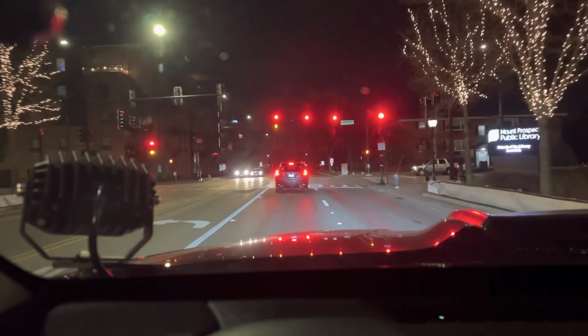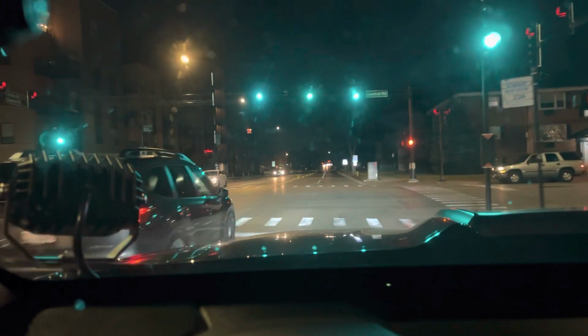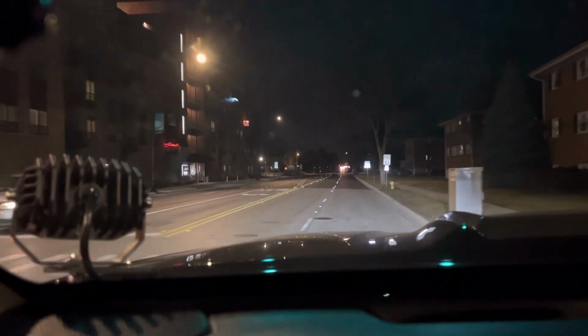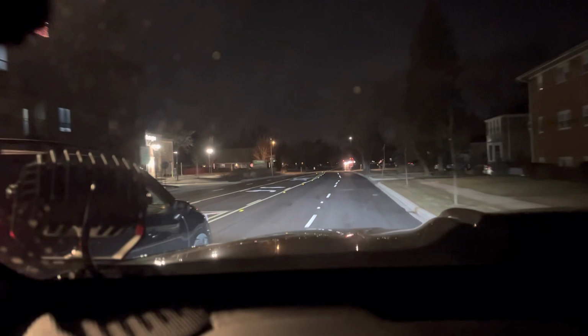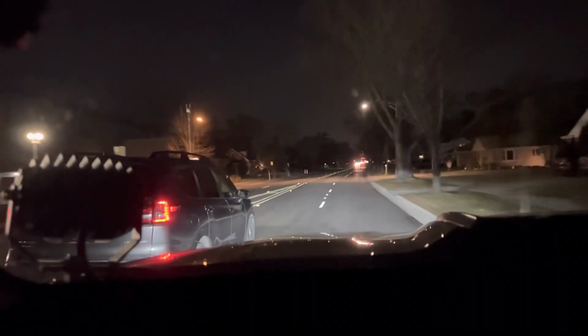All right, guys, so I'm coming up at an intersection, and following this intersection is going to be a pretty decent stretch with no street lights. I'm going to pass the car to my left just casually. I don't want to floor it, so give me a second here to build up some speed. I do apologize for the slightly dirty windshield.